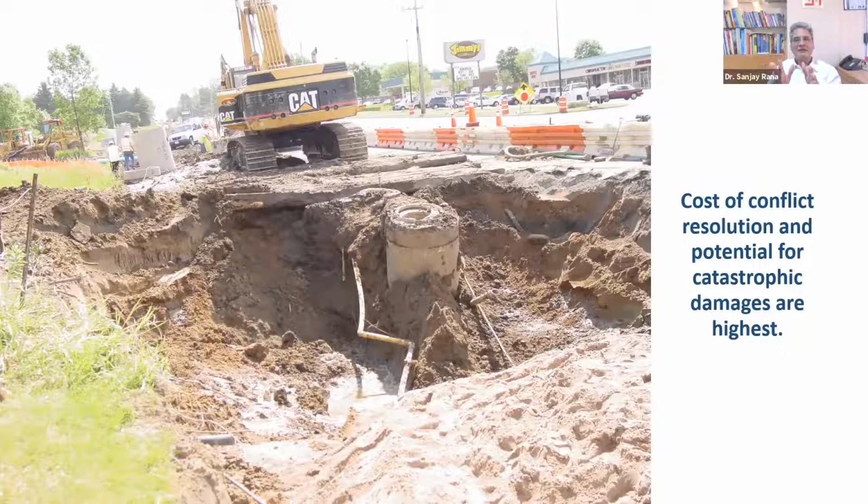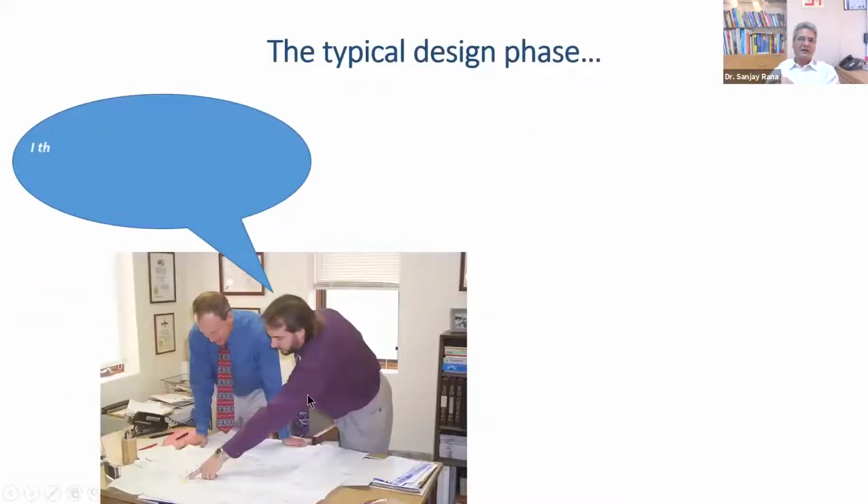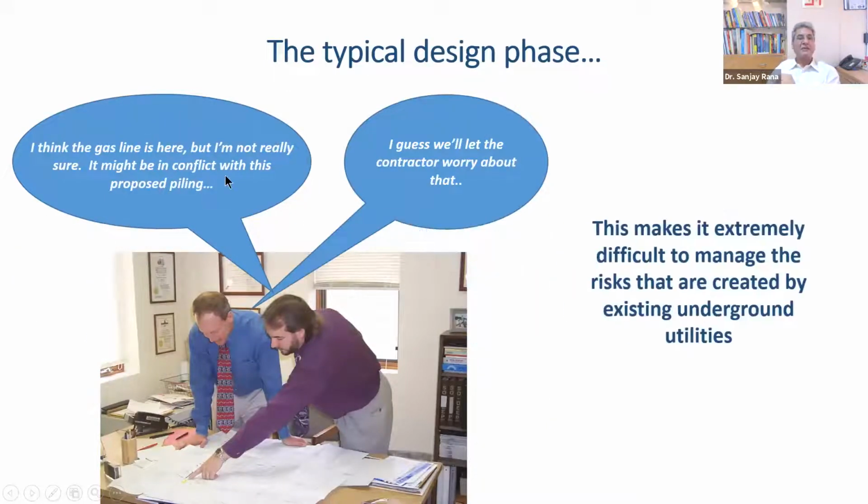Now, these accidents are something, again, I don't need to tell you because in newspapers, they come very nicely. Every time it happens, it's flashed across the newspapers, and it really gives a pretty bad name to whichever infrastructure company is involved in that project. So if you really look at a typical design phase, what happens is there are two people on the desk. One is saying, I think the gas line is here, but I'm not really sure. It might be in conflict with this proposed piling. So he is trying to use his brain and say, I think it might be there. The other guy says, I guess we'll let the contractor worry about that. The fact is that the contractor doesn't worry about it.